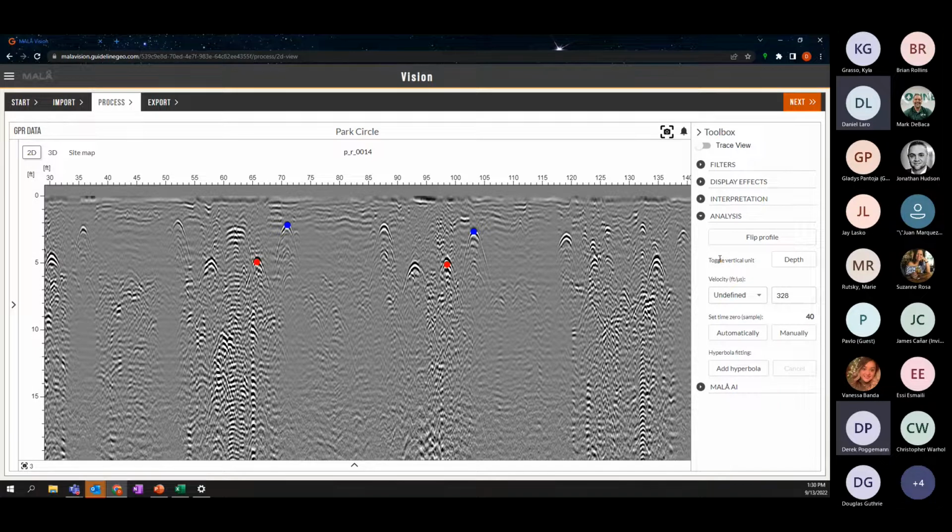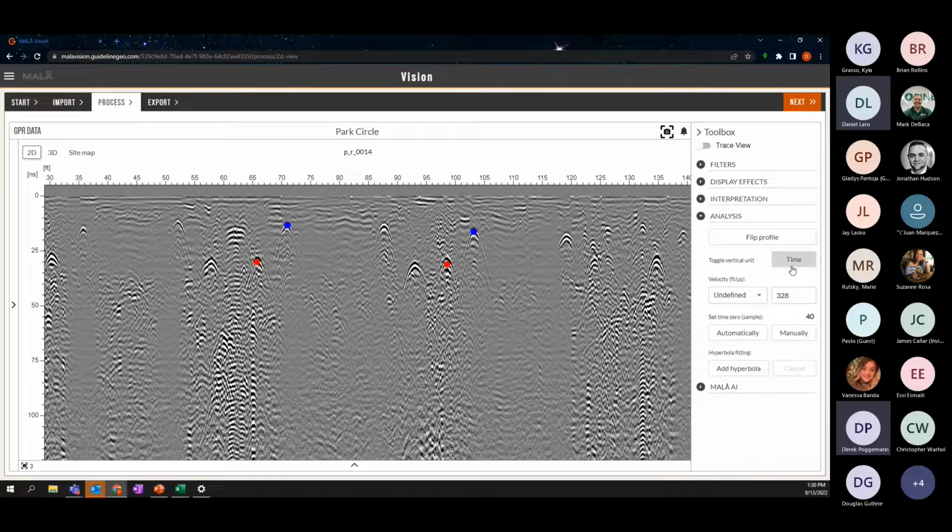Next is analysis. This is where we can toggle the vertical units over here to the left. As you can see, I have it on depth, but I can also change it to nanoseconds if you like that. This is also where we set the velocity and the time zero.